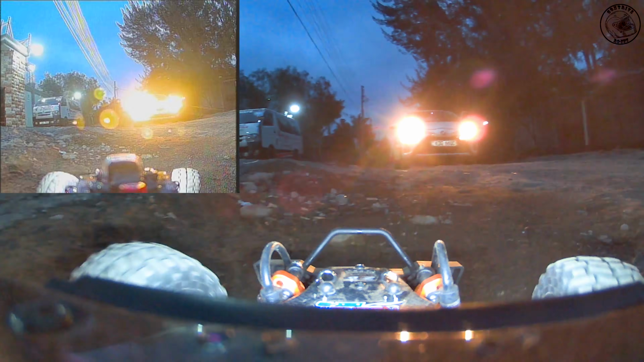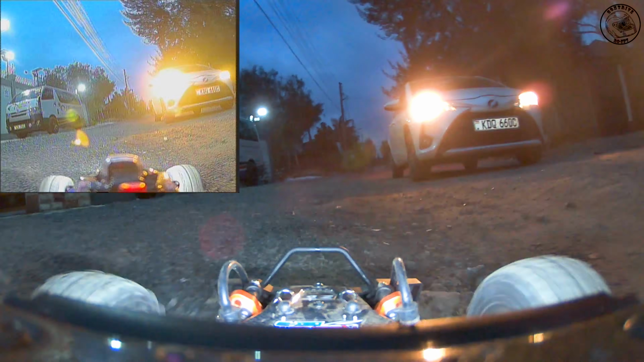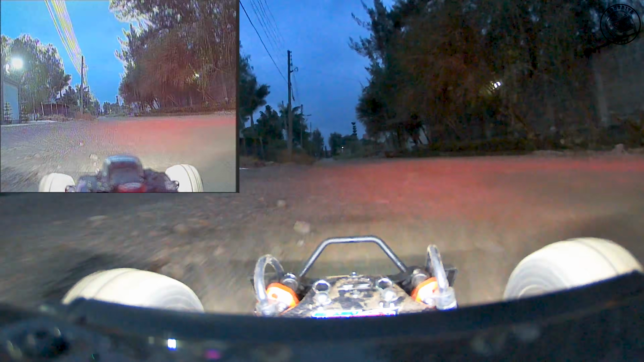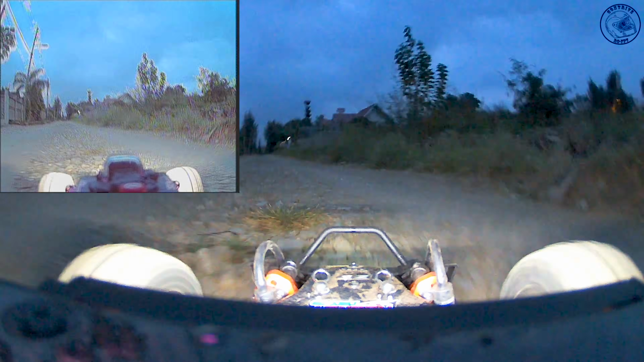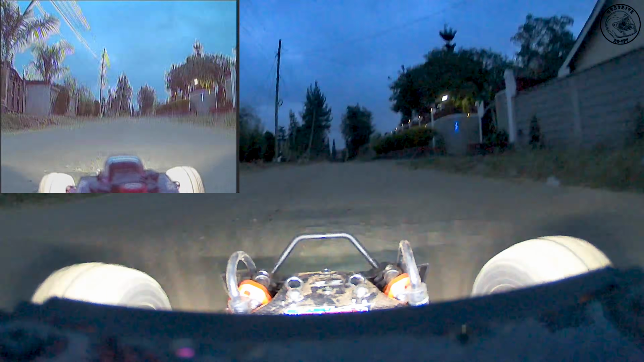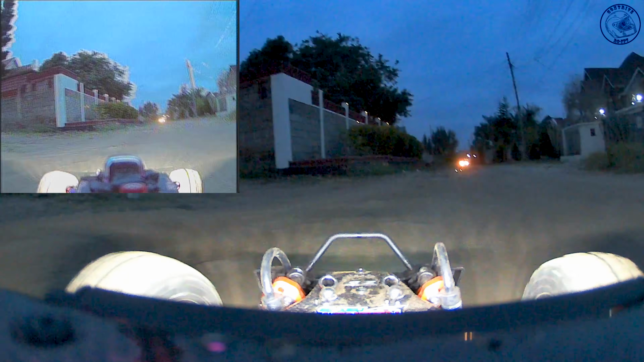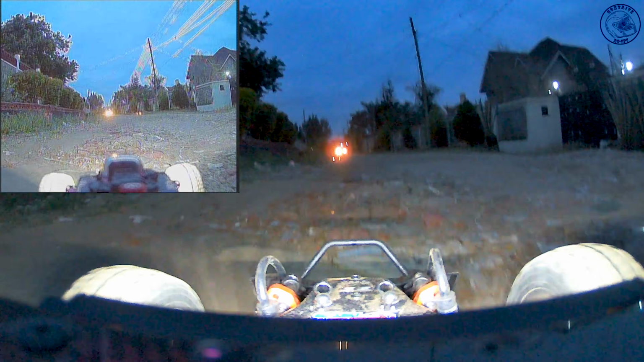So why does this happen? An FPV camera designed for low light performance must capture both very dark and very bright parts of a scene simultaneously, but the sensor has physical limits. Think of every pixel on the sensor as a tiny bucket that collects light. In the dark, very few photons reach each bucket, so the camera boosts its sensitivity to brighten the image.